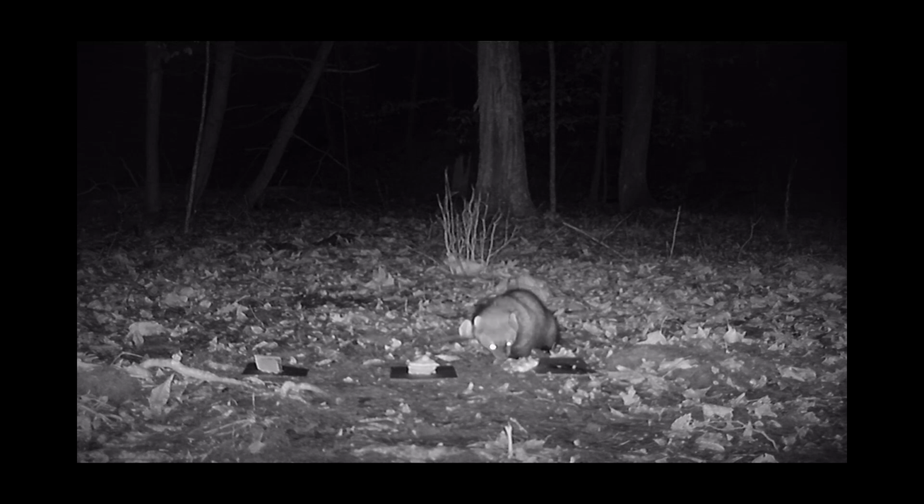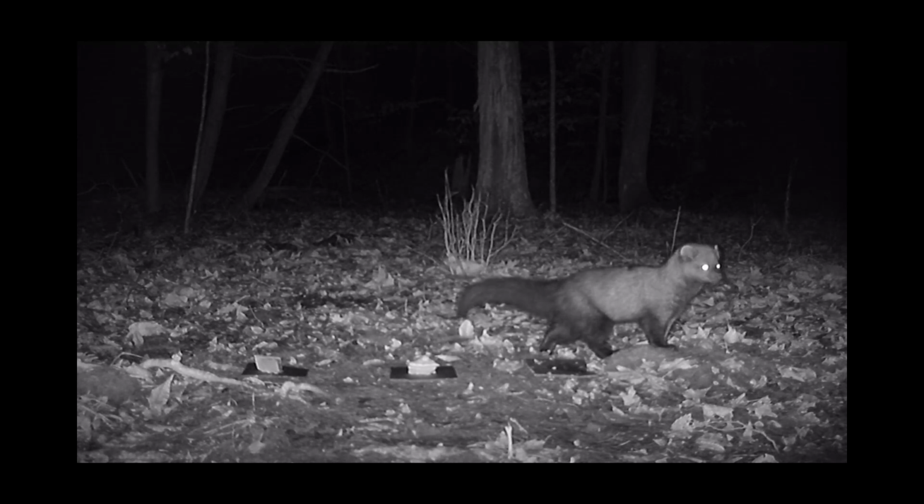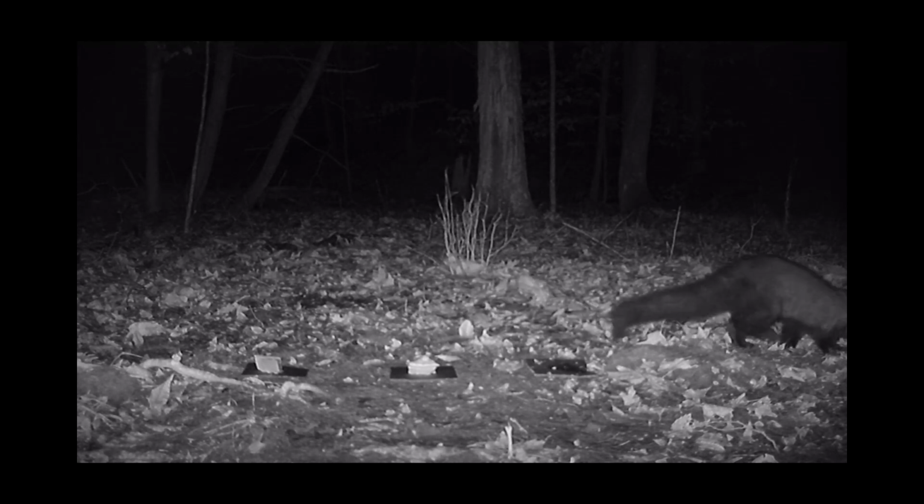Now these Fisher weasels, they are very large weasels. They're actually the second largest of all weasels. And they're fast little critters. They're cute too. They got those big fluffy tails there. And you can see he does smell the apple pie there and decides, no, I want to go back to that pecan pie. It's tasting really good.